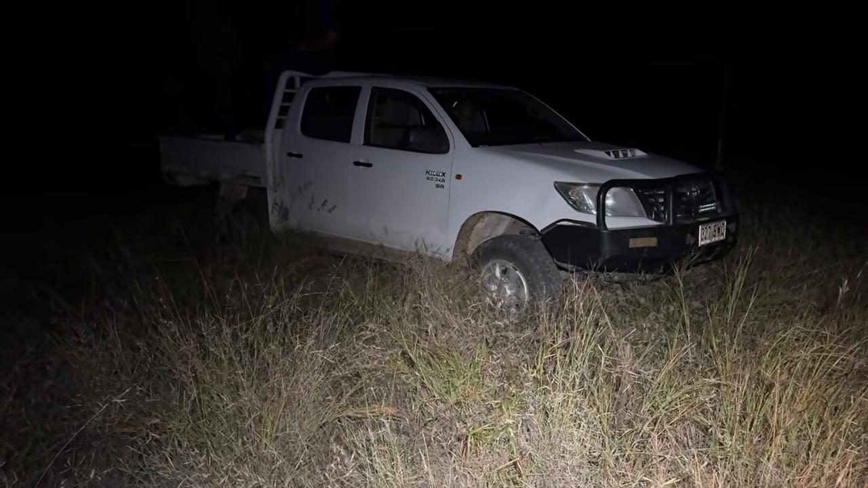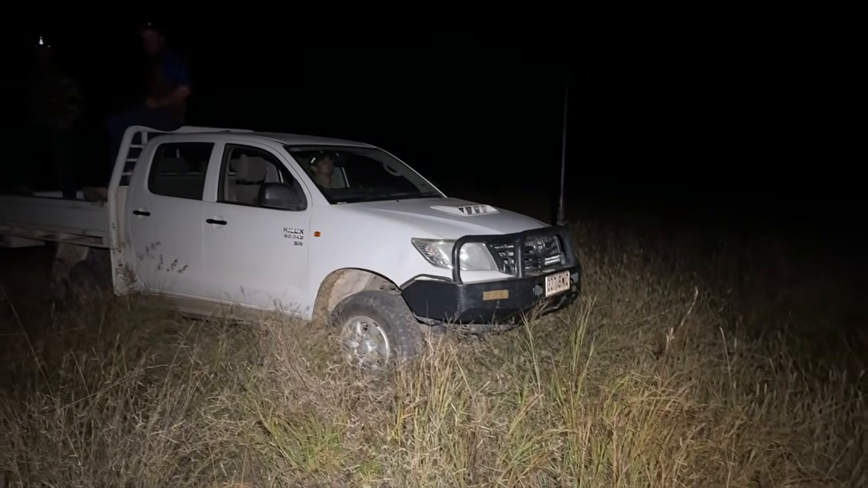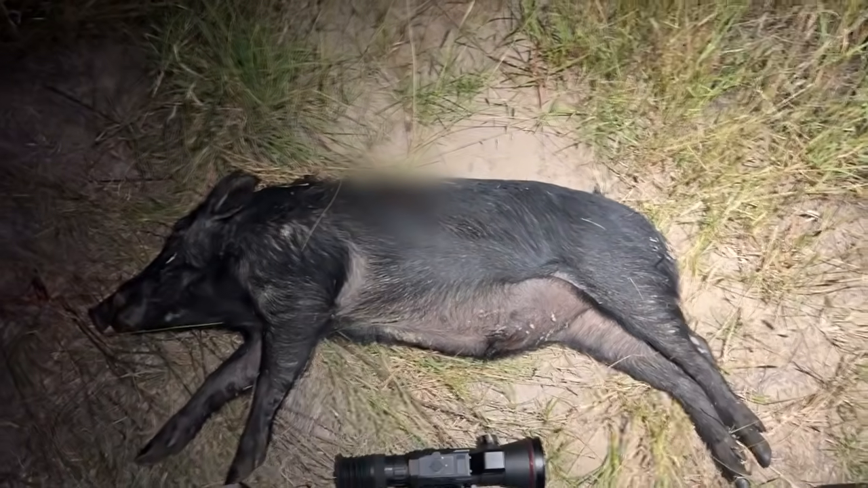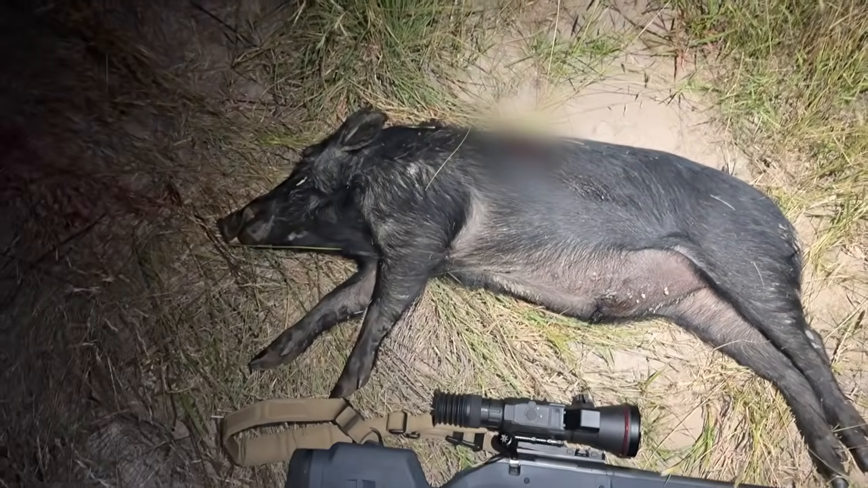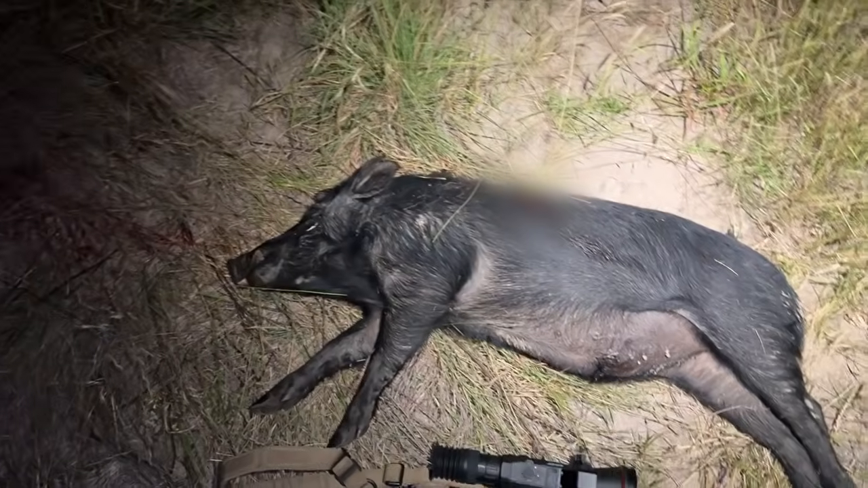I think Ben's asleep in the ute. He's had a big drive back from the territory the other day, and he's out of it. I'm surprised he hit it. I don't think he even woke up when I shot. Yeah, James reckons he's surprised I hit this pig, but me too.